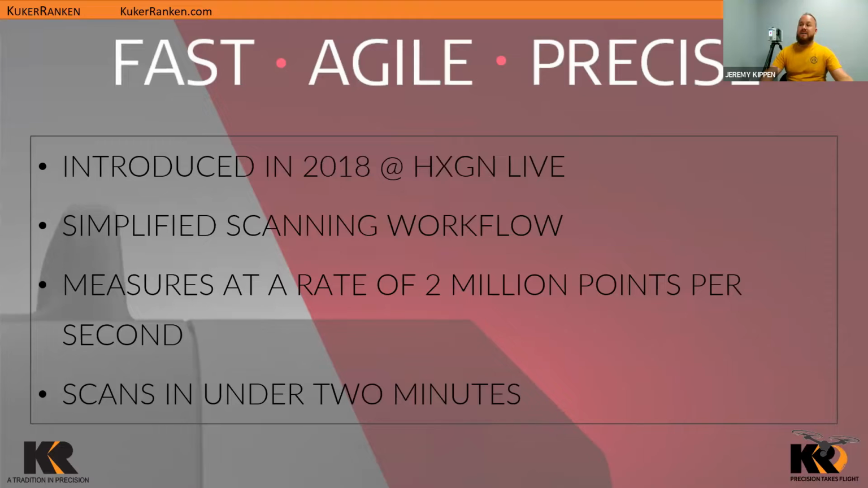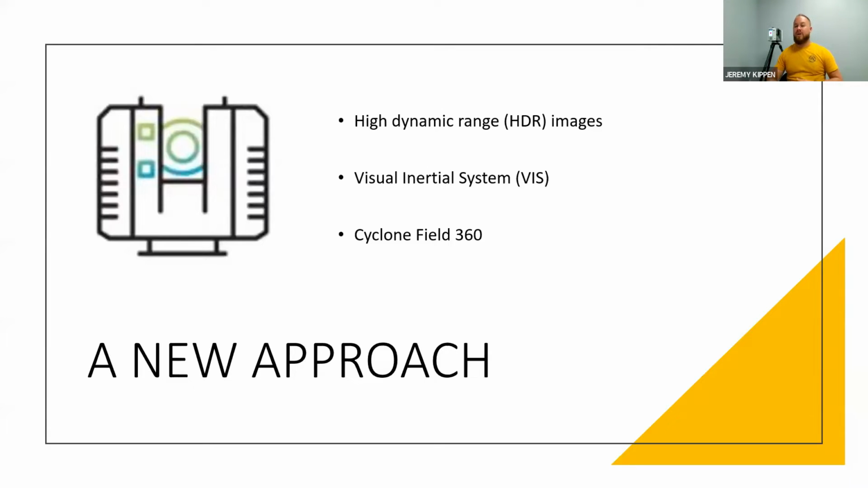The other thing was this was to simplify a workflow. It was to eliminate some chokeholds that happen with the scanning world. I'm sure a lot of you know that you scan everything and then you start bringing it into the office and you have to clean up your data. You have to register it. You have to tie everything together. The nice thing with the RTC360 is there has been some additional technology added to help alleviate some of those choke points. I'm going to cover that here.